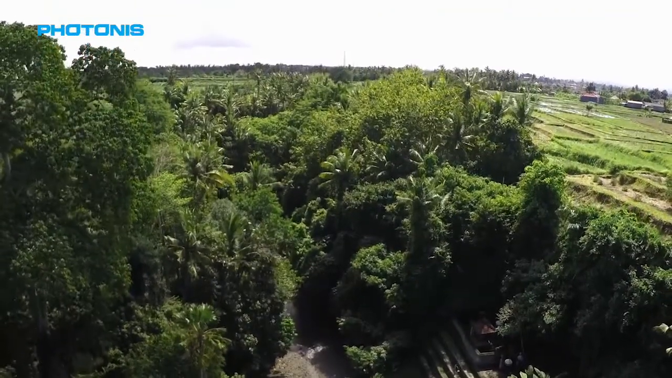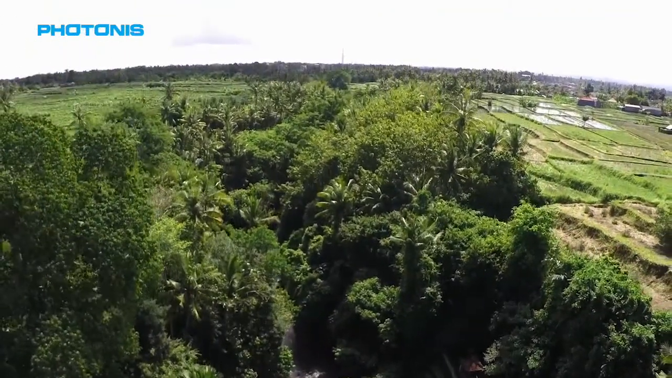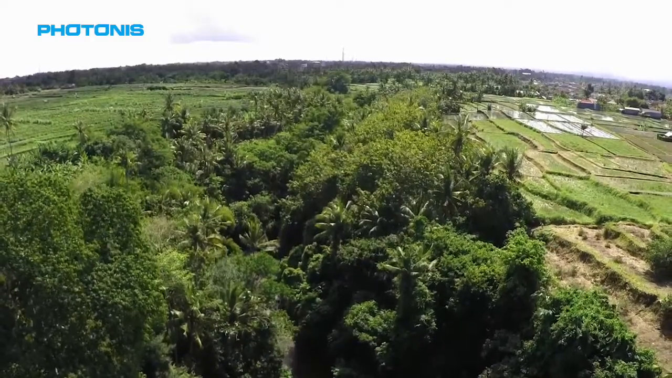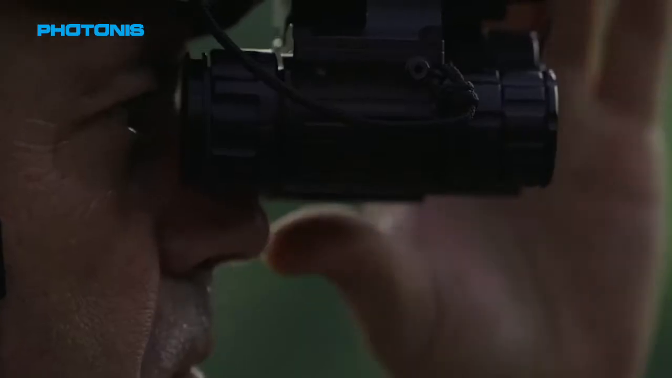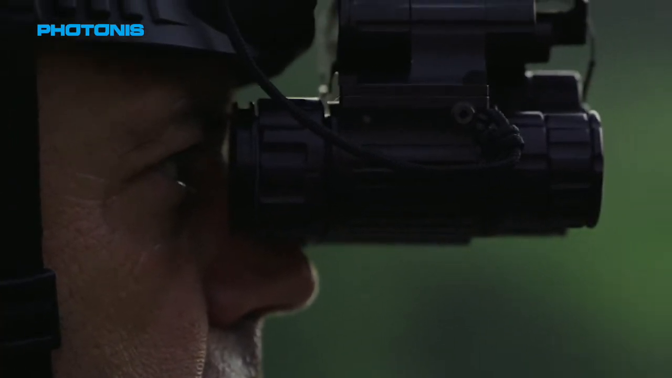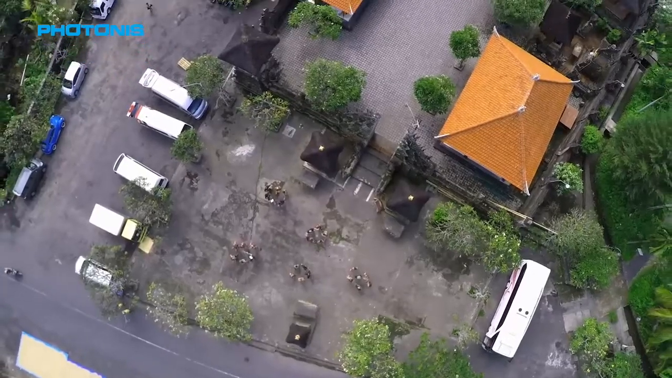Photonis Ultimate Forces Challenge tests top-flight athletes with military-style training. This means competing in virtually every condition imaginable and under extraordinary, difficult circumstances, including using, of course, state-of-the-art technology.